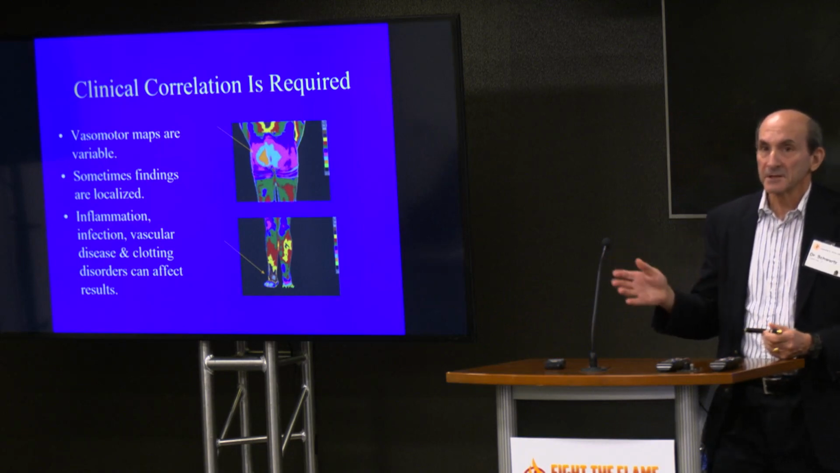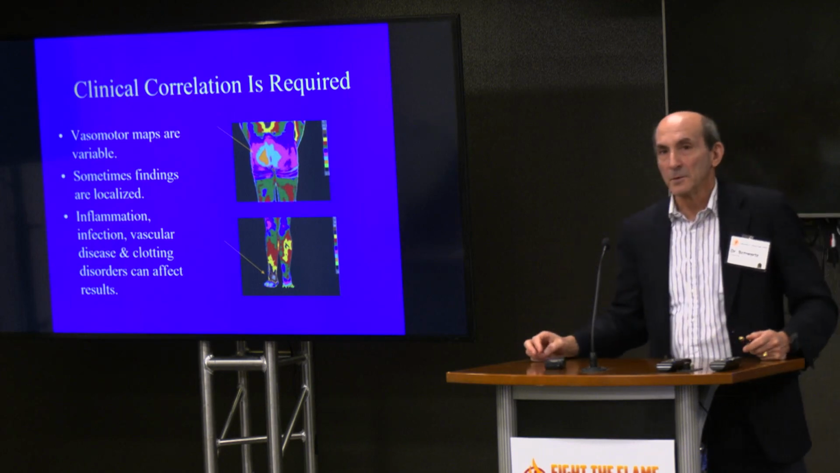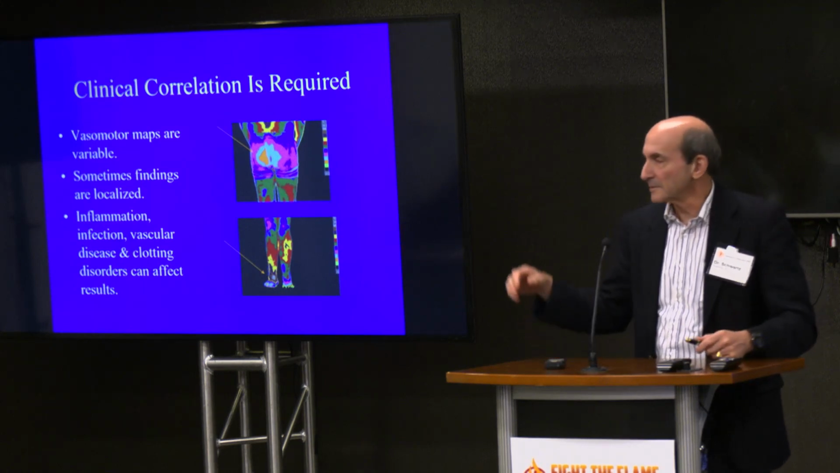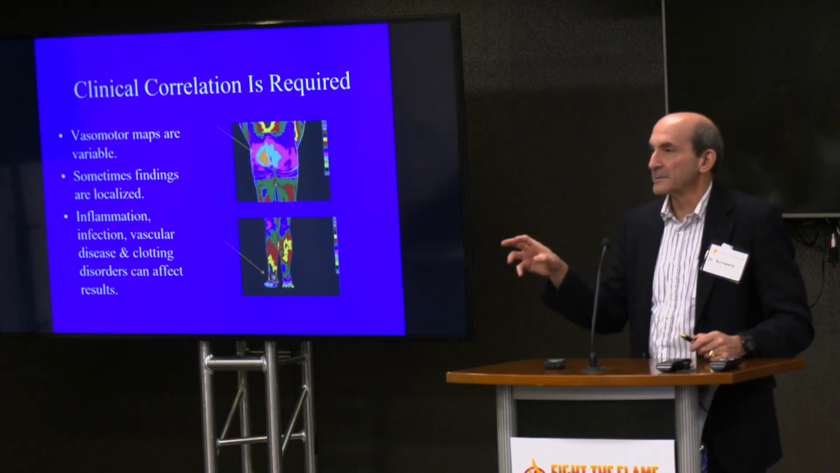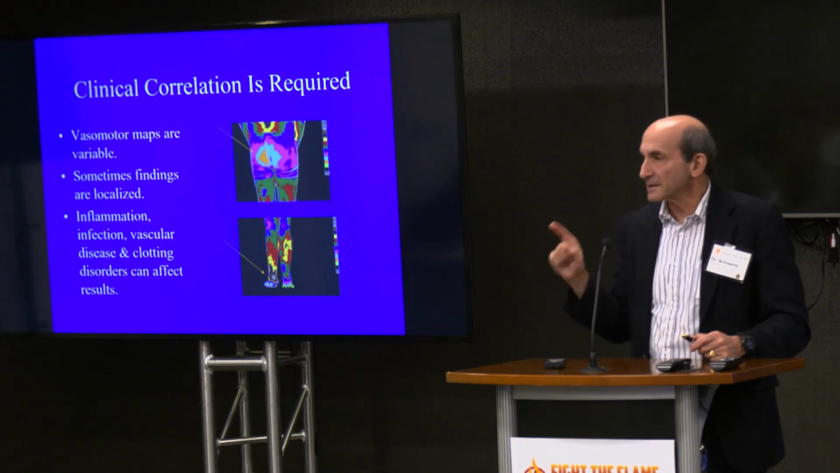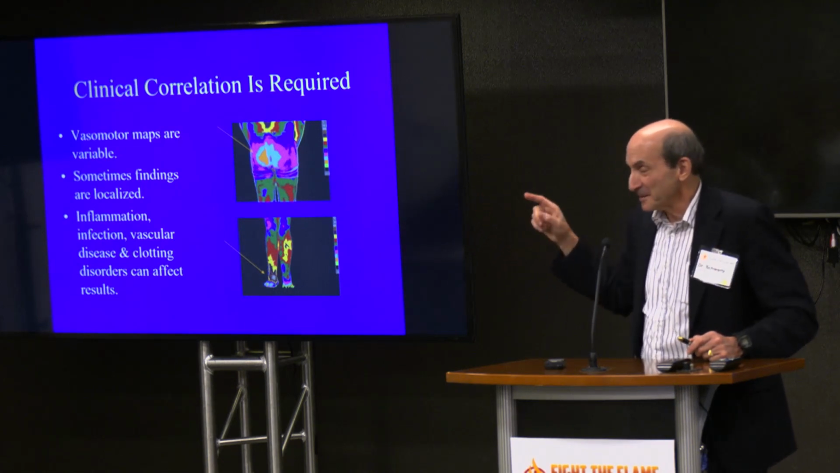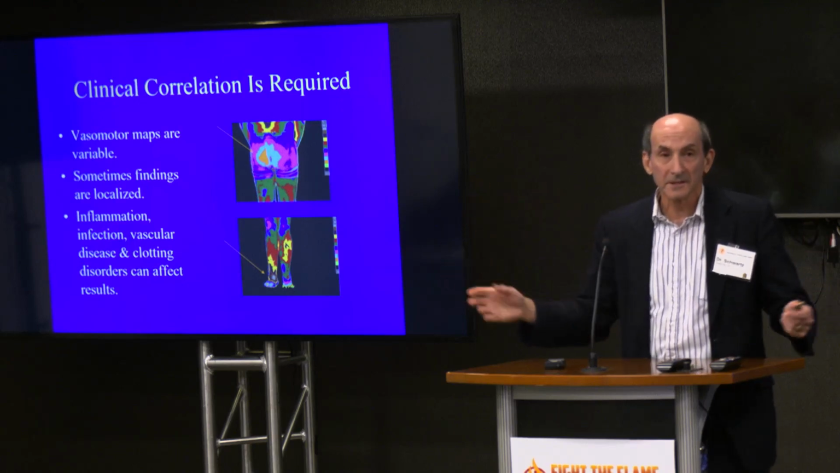So inflammation, infection, vascular disease, clotting disorders, and really the immune system. You're going to get a great talk on different things that can cause this, whether it be gadolinium, whether it be mycoplasma. There's a ton of things that can cause your autonomic nervous system not to want to equilibrate and work properly. And the treating physician has to know that. He has to care, and he has to start. This test makes him or her start to think. That's what's so great about it. It teaches you how to start looking holistically at patients.